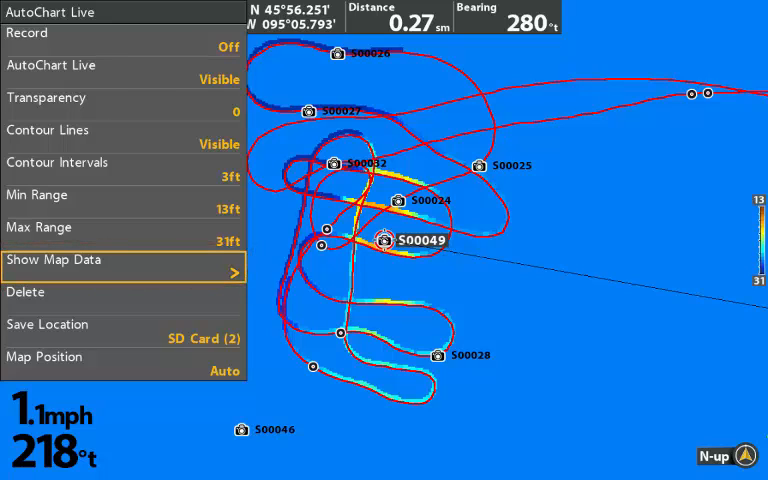If you had an error on your map, say you had a bad data point, my most common way to get that is I turn the boat quickly, prop wash, I drive right through it, the depth data goes to 1.3 feet, and now I have an error.